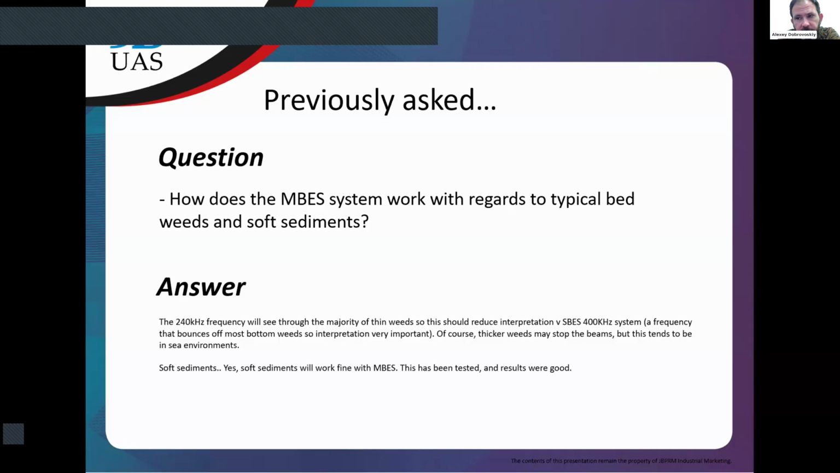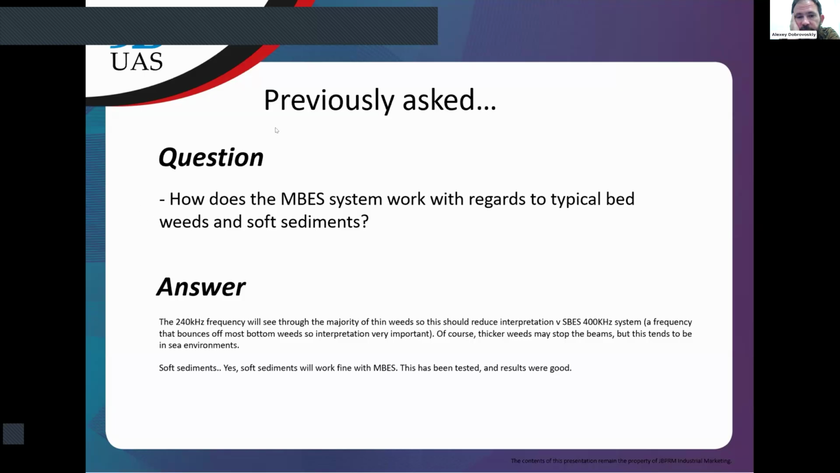It will not penetrate through more or less dense sediments. So most probably you will get reflection from the surface of sediments, but that sound will penetrate through most of the seaweeds. That means that for quite a popular application of our systems, I mean sediments monitoring or sediments thickness estimation, dual frequency single beam echosounders should still be used.